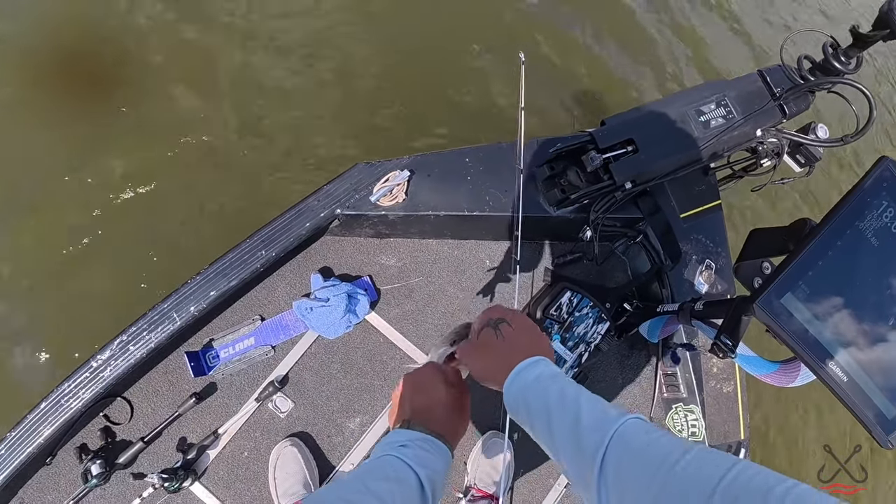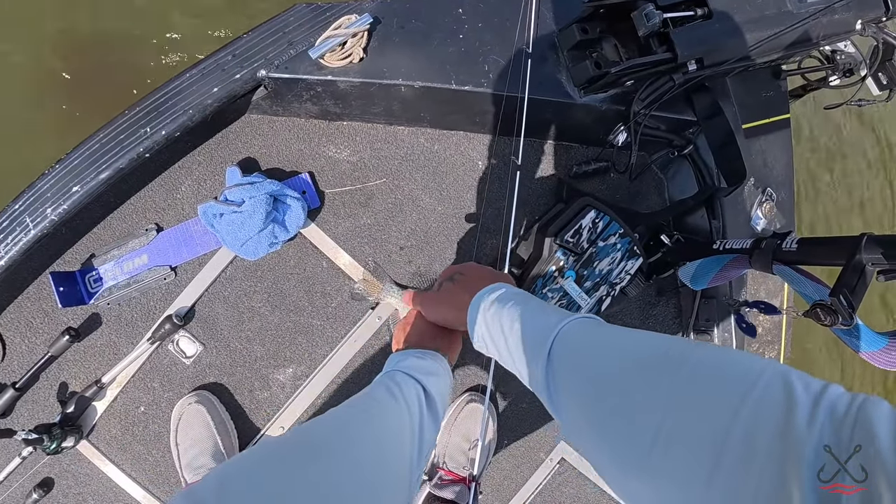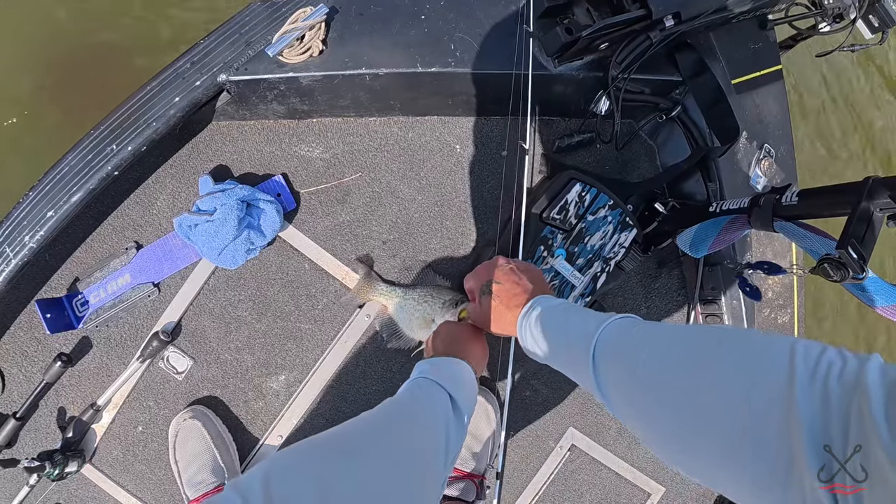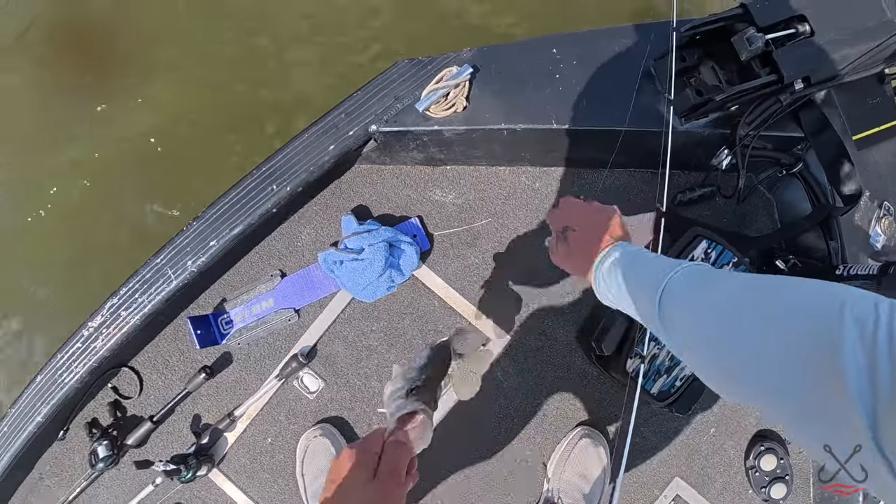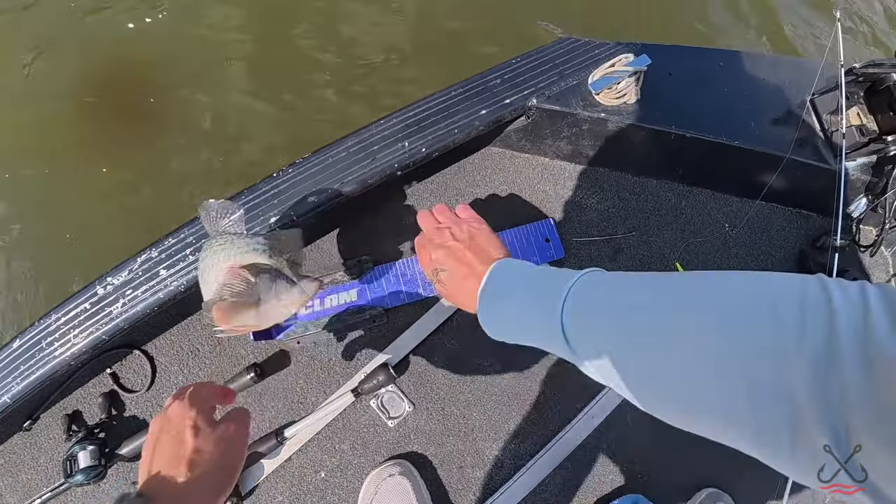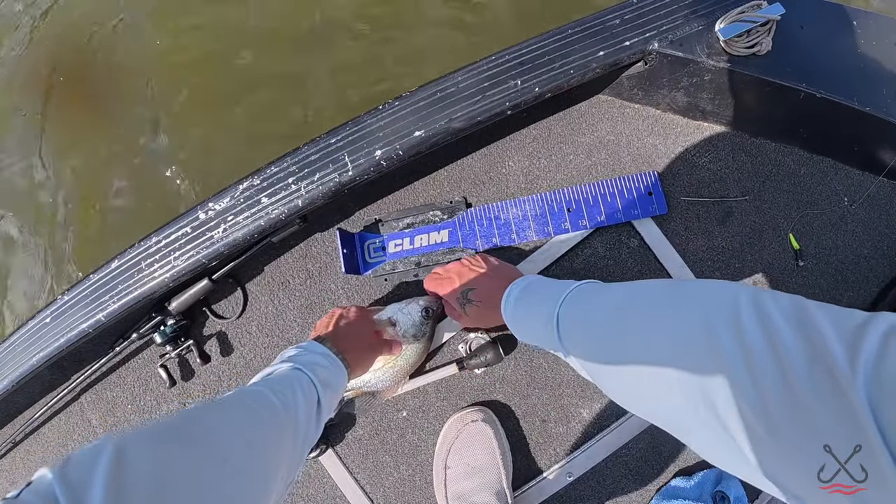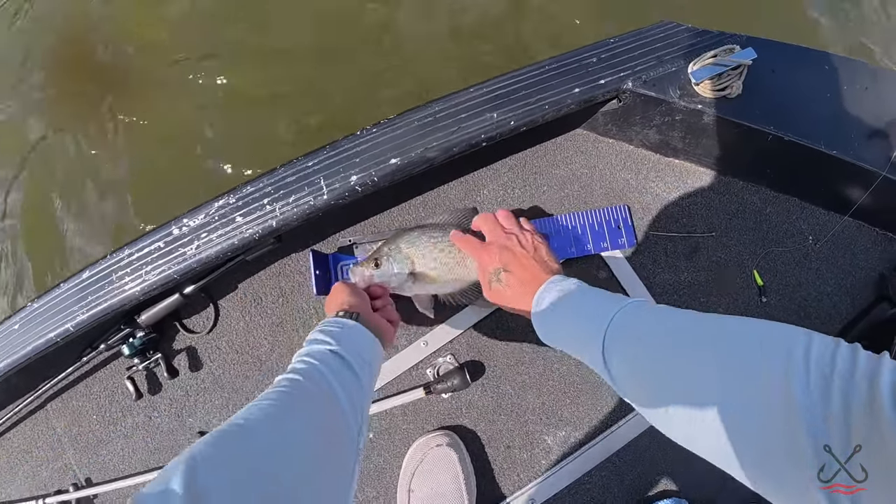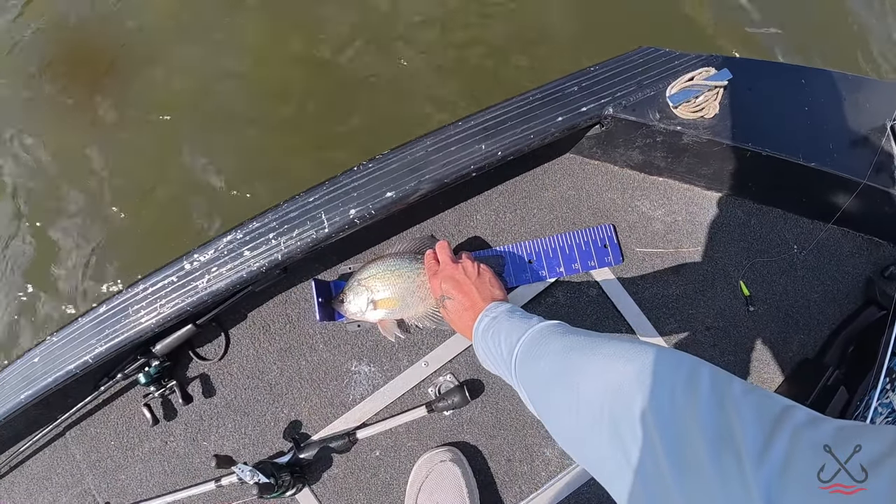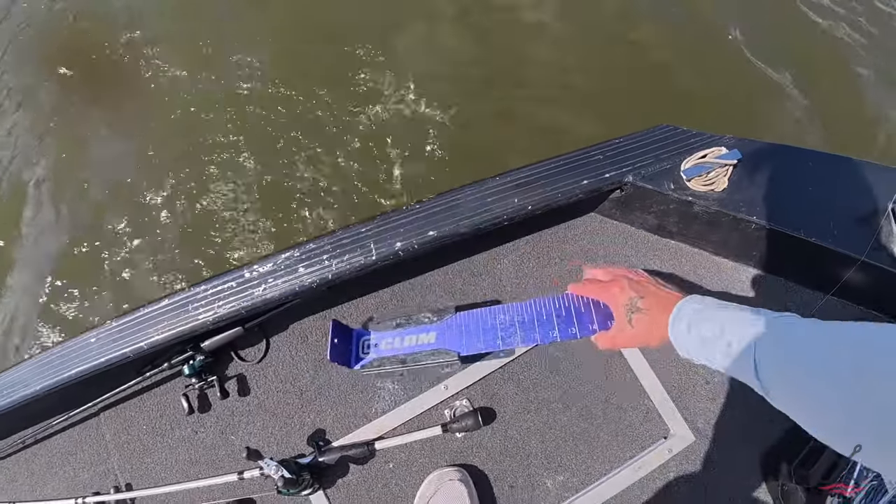Wanted that thing. Things will scare you to death. I know they'll jump out of the boat too on you, but I'm not keeping any today. So here you go, 10 3/4, good eater size. We'll let him go.